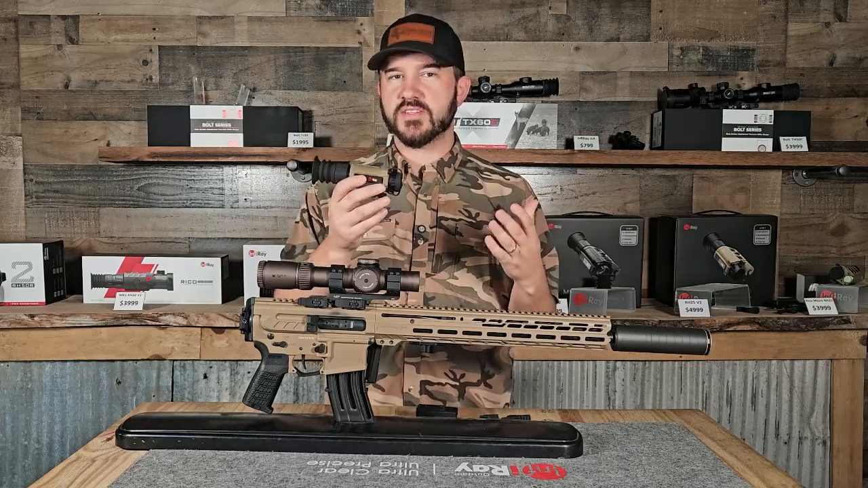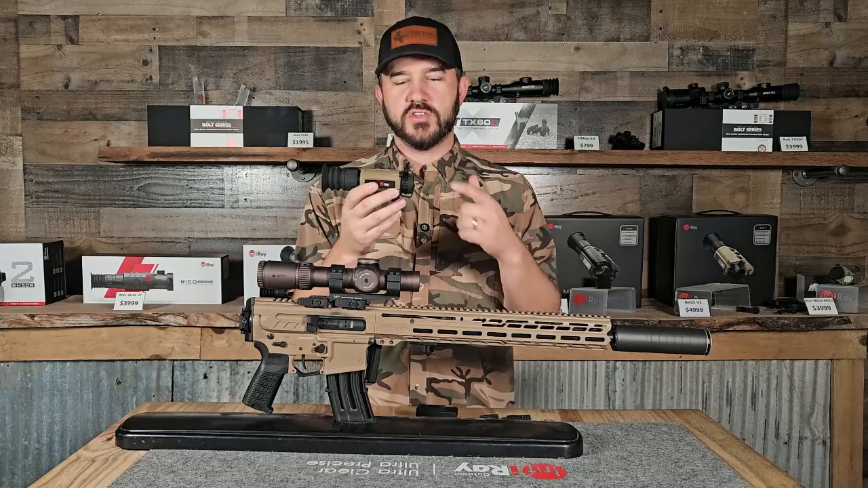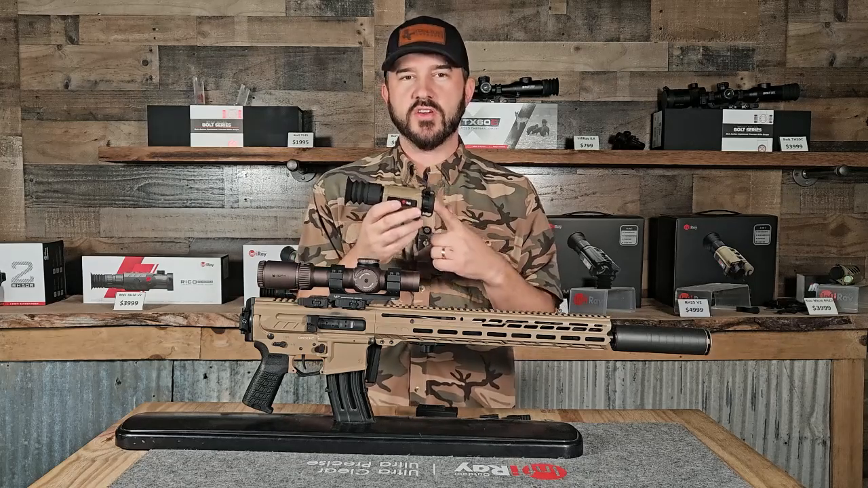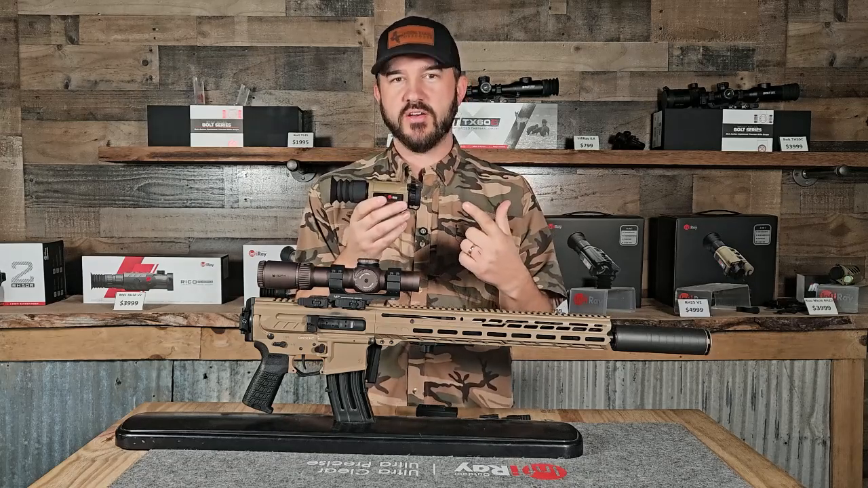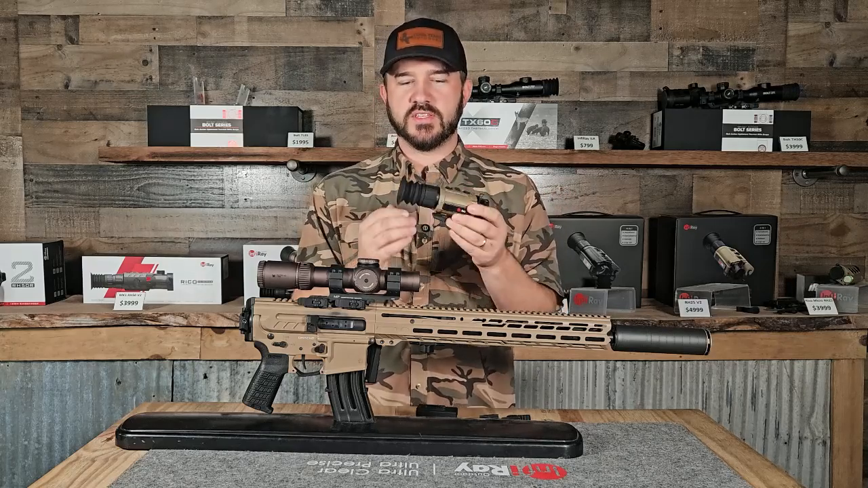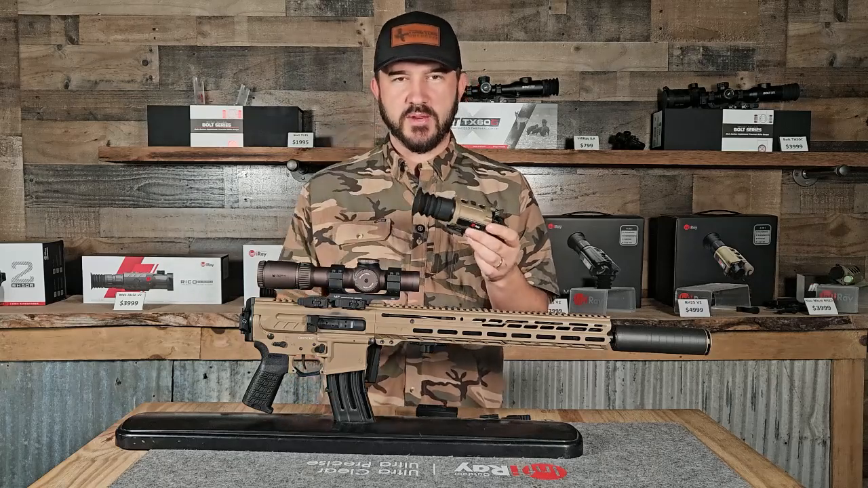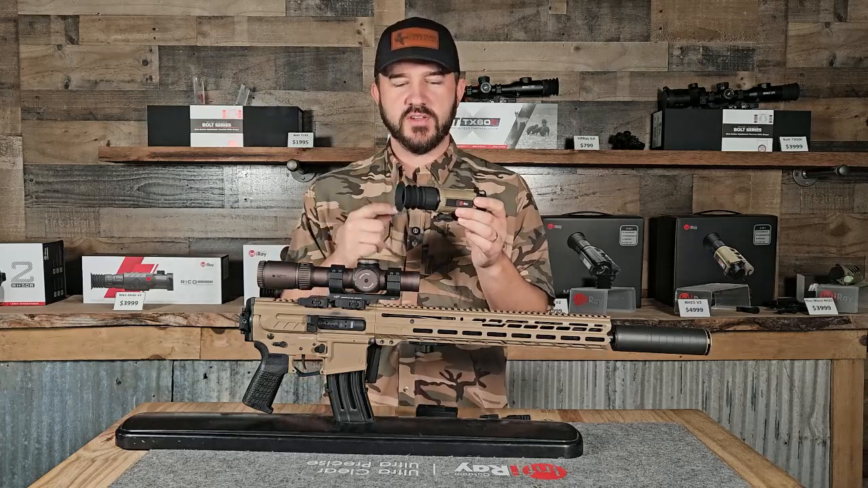So when we look at the specs, this is a 640 resolution thermal, 12 micron, 25 millimeter sensor on here, a 60 hertz refresh now versus the 50. We also have a larger display. This is 1440 by 1080. They claim to be 80% bigger in your field of view inside of here.